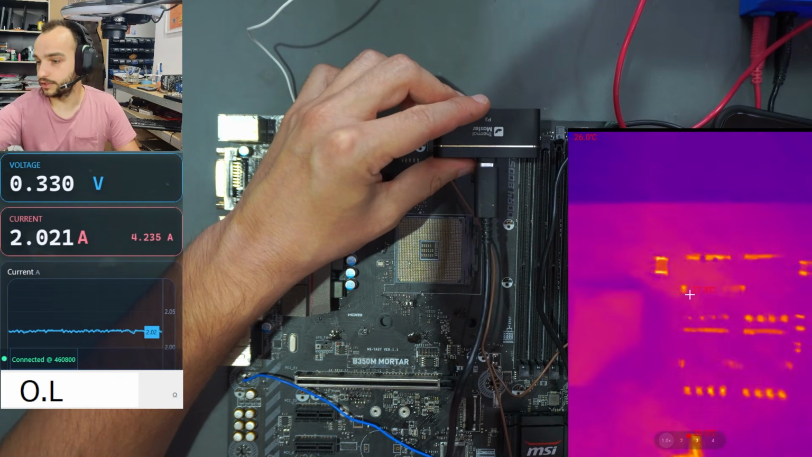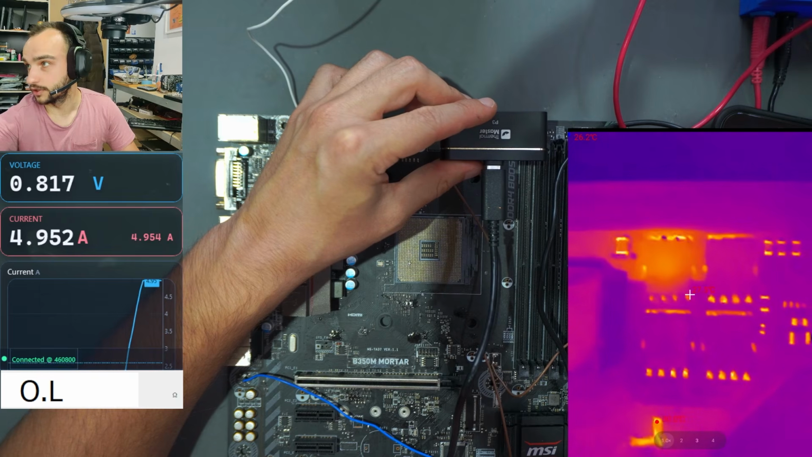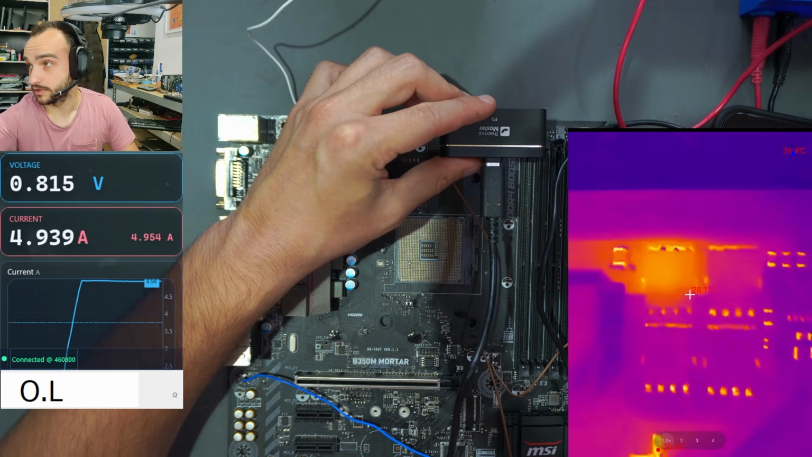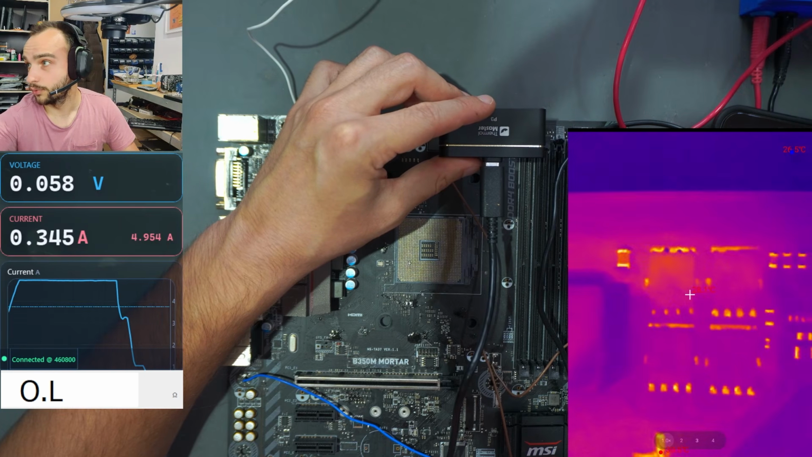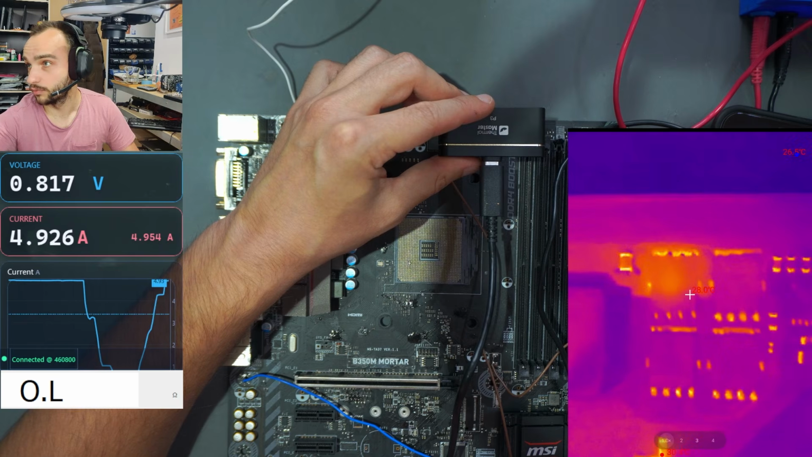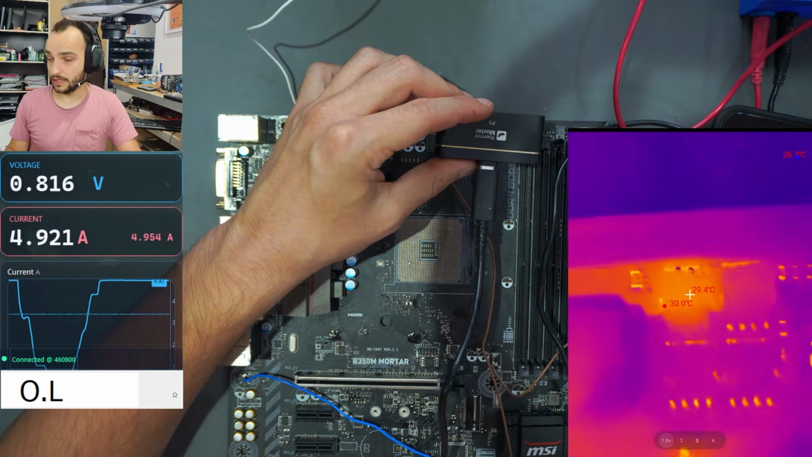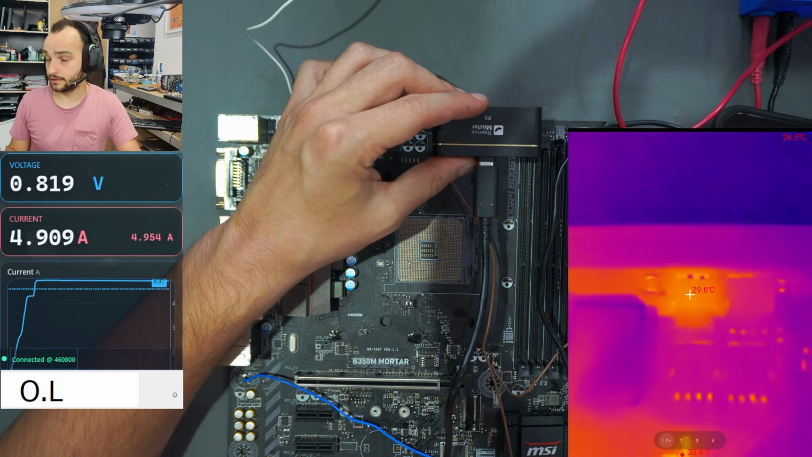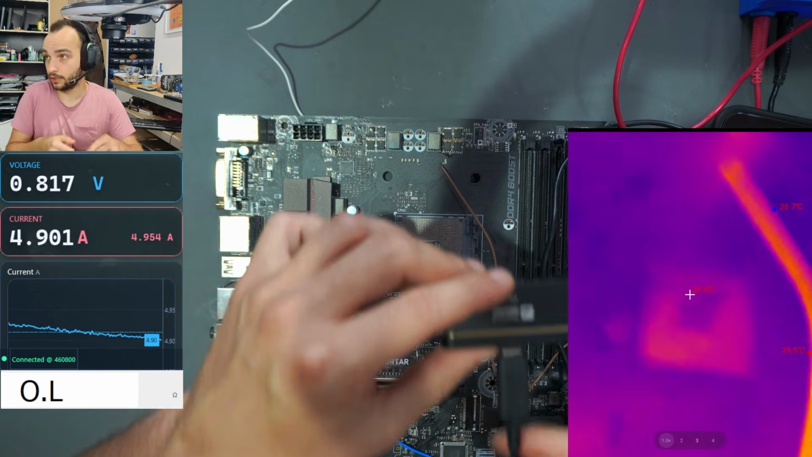But if we increase the current, it just gets more apparent. Like there you can see. And now we're already pushing 5 amps. But also at the very low amperage, we were able to see that it was this MOSFET that is heating up. So yeah, one of the hardest things to spot on a motherboard is when something is shorted. And this camera is able to do it very, very early and very reliably.